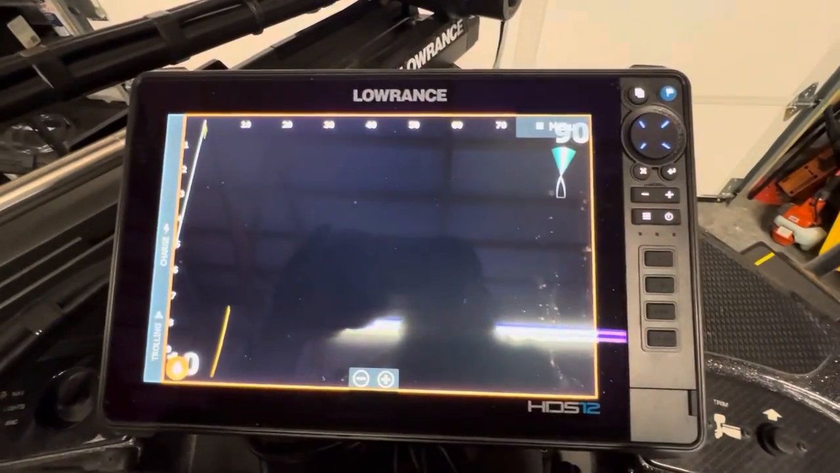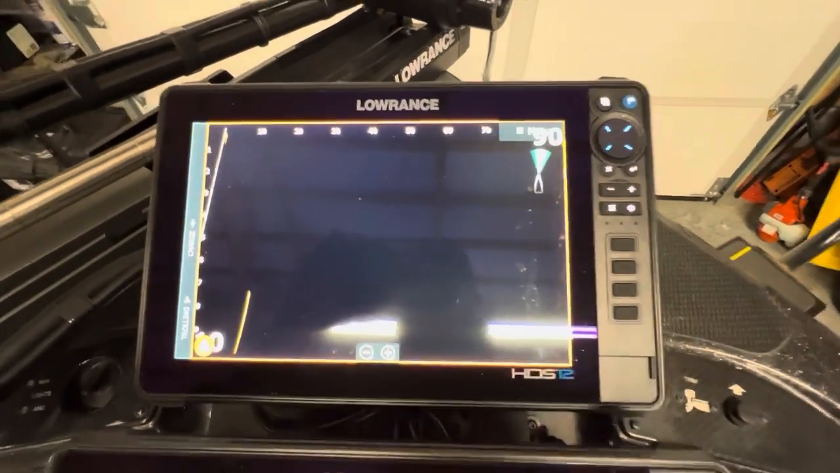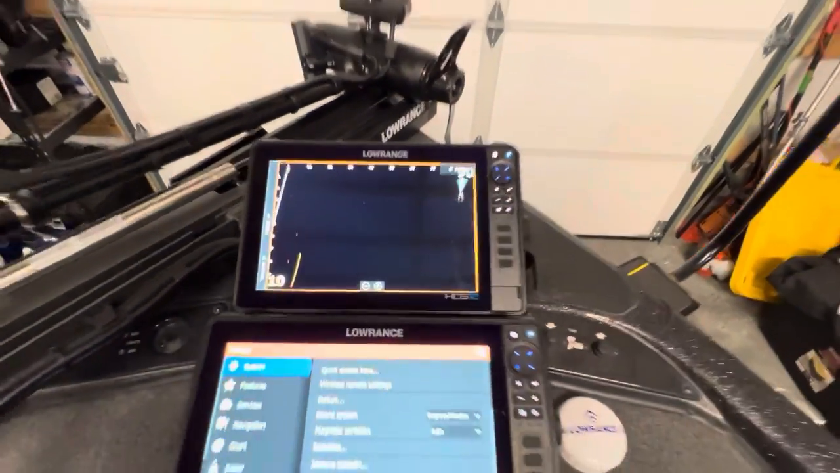All right, there we go. You see how important that is to have your menu hidden? You get all this space, and this is very important for active target.